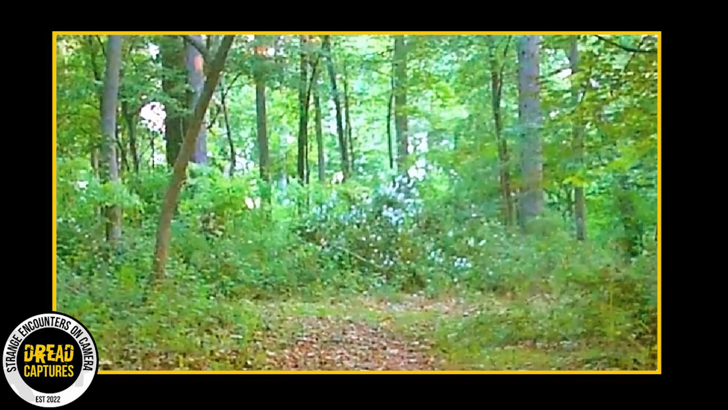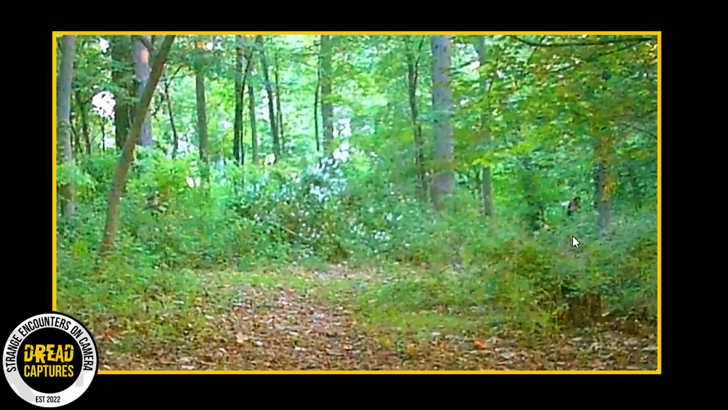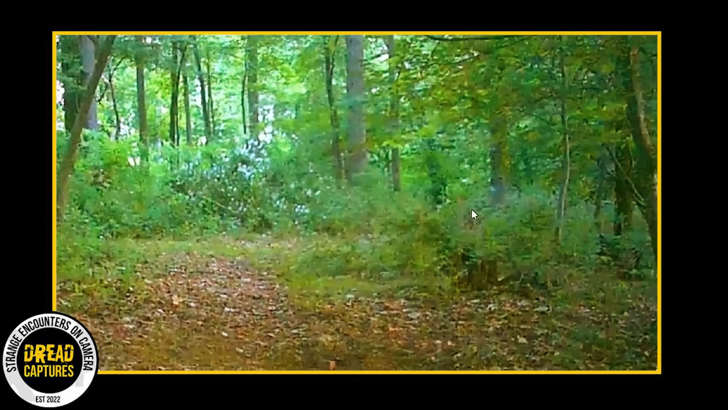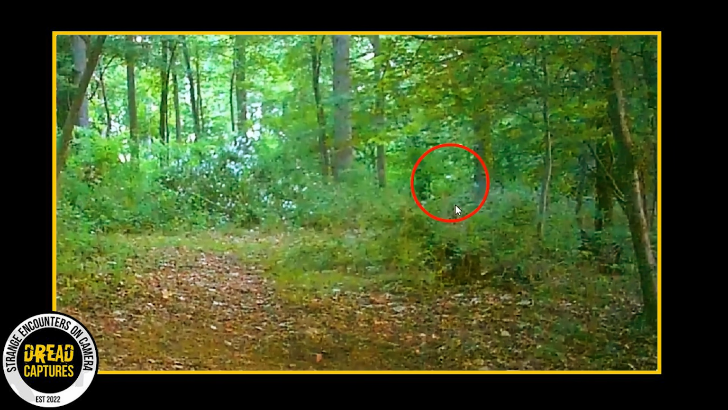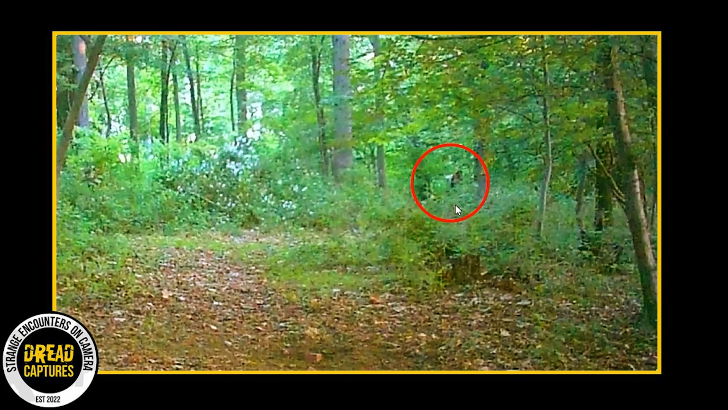In this video, we're treated to scenes of a thriving natural environment with tall trees and young plants bursting to life. It might seem like just another beautiful display of nature, but there's more to it. As you watch, keep your eyes peeled. A distinct dark shape emerges, subtly moving deeper into the woods. This isn't just any random animal.